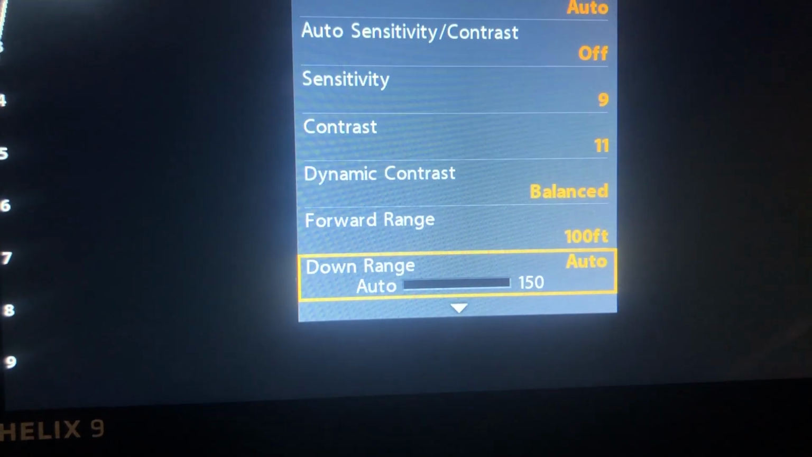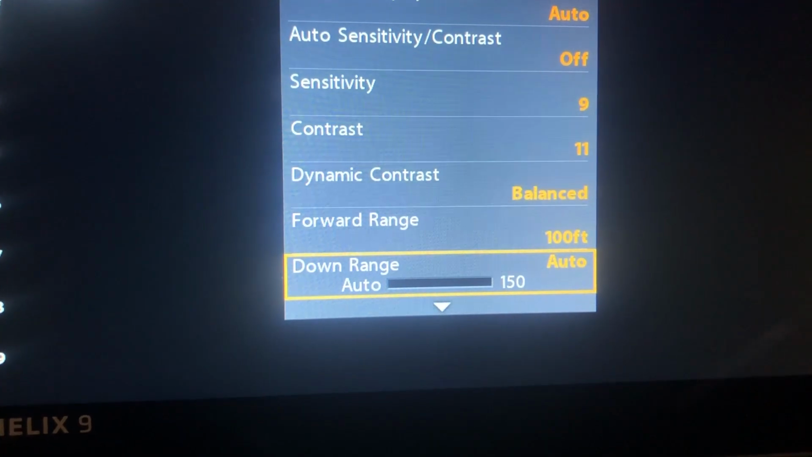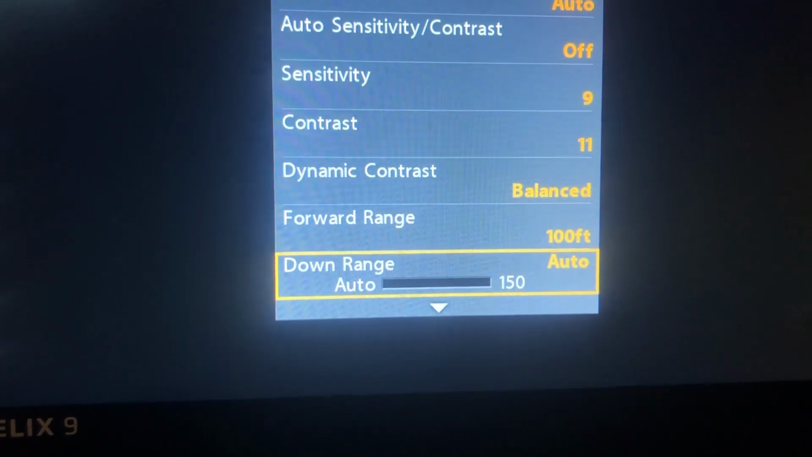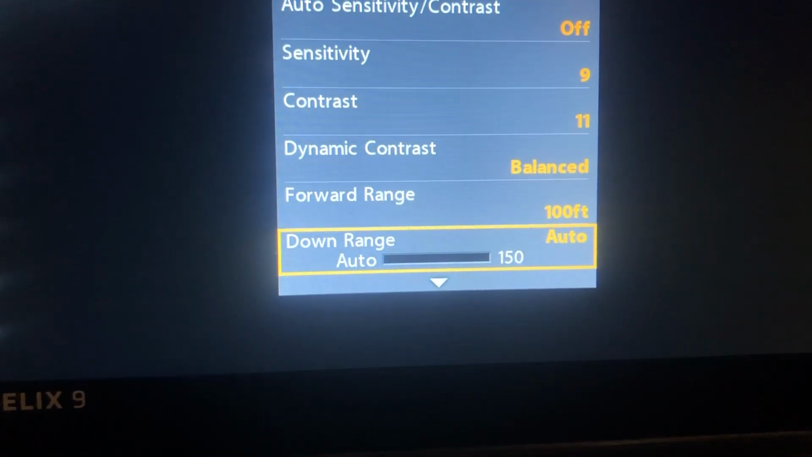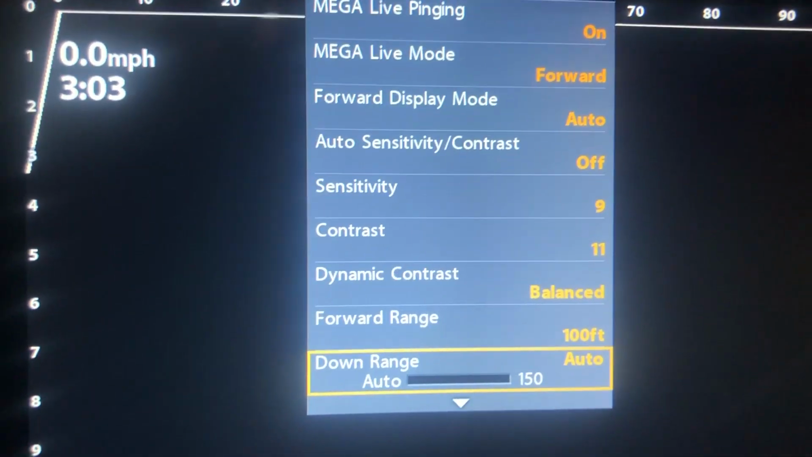If I was fishing a lake where I was actually 20 feet deep or less, I would just go ahead and make it 20 feet deep. But where I was fishing, it was anywhere from 8 foot to 35 foot, so auto really just worked out better for me. But there you go, there's my settings for today. That's where I finished up.